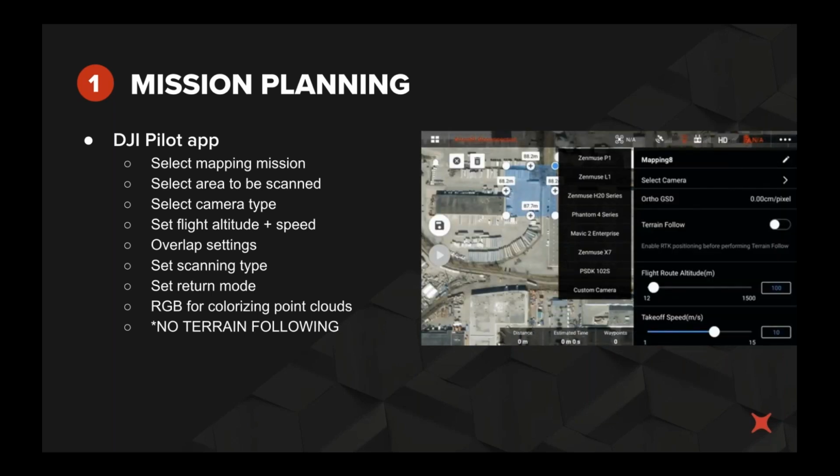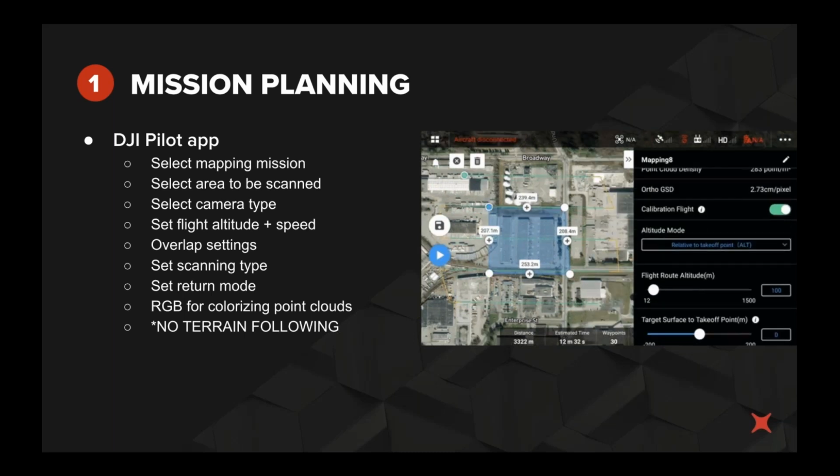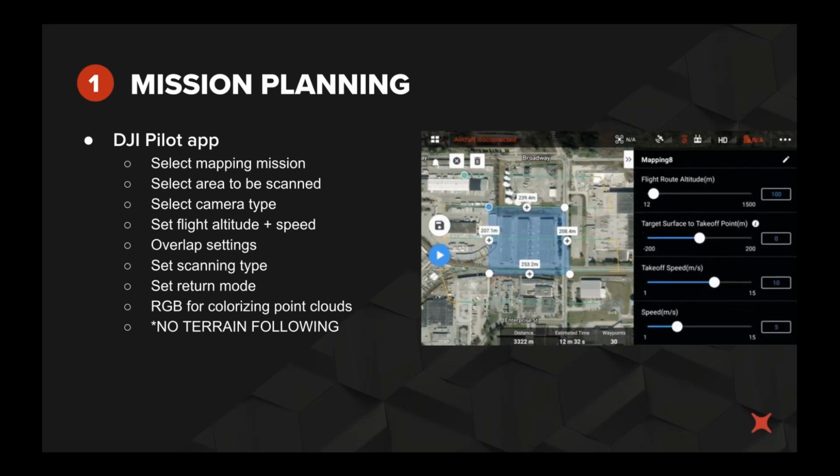As mentioned before, DJI recommends flying at 10 meters per second. Typically, with the other LiDAR systems that I've used in the past, you have to fly at 5 meters per second. So you can get almost double the efficiency in data collection in that sense.